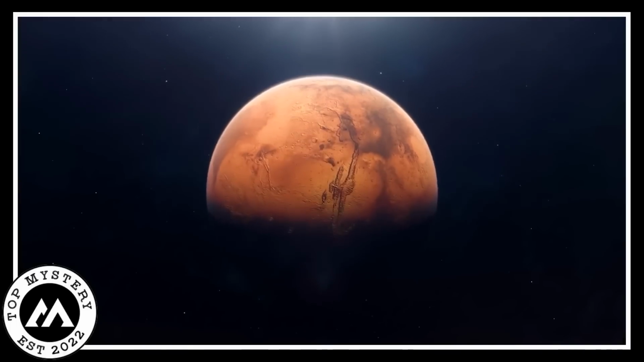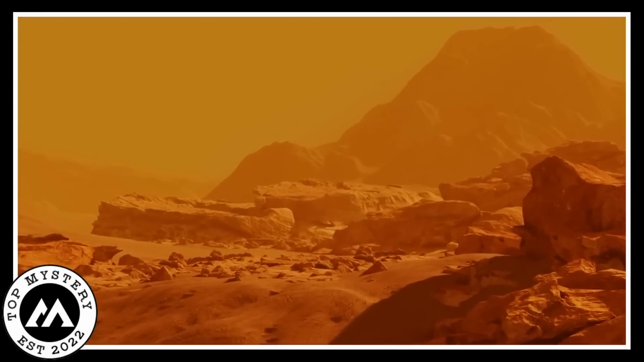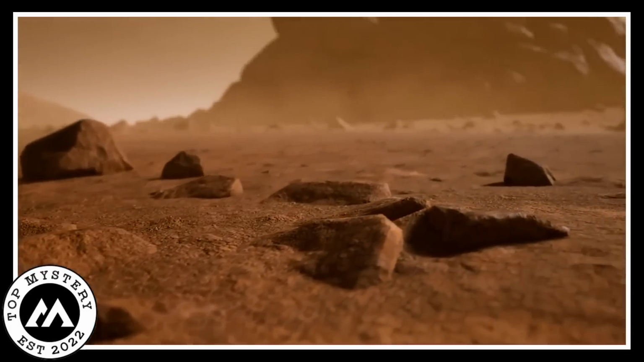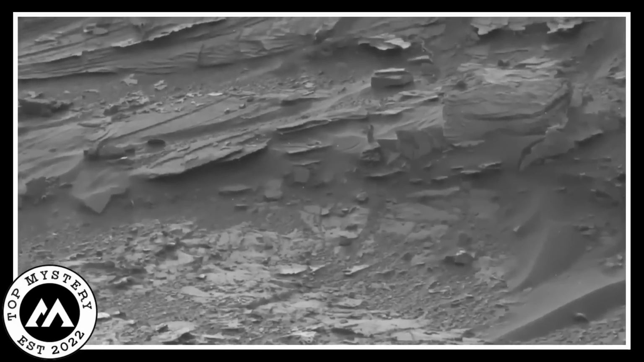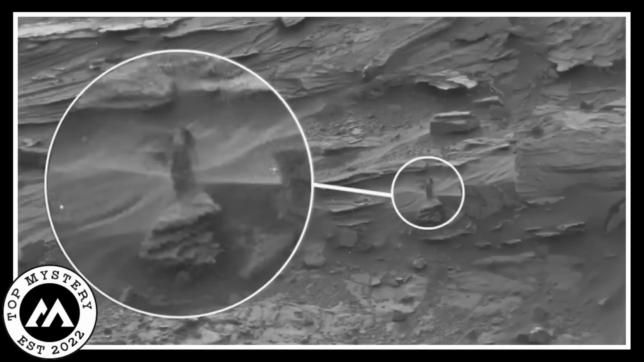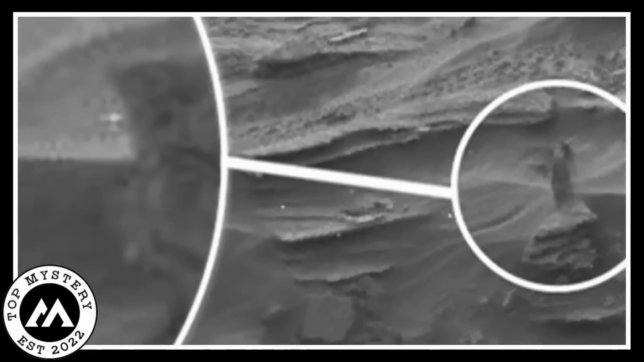Being on Mars, the big red planet, some scientists and space explorers were there checking things out. Also, out of nowhere, a spooky surprise. They saw a ghostly lady right in front of them. She looked all misty and had a faint glow around her. The astronauts were so surprised their jaws nearly hit the rusty ground.